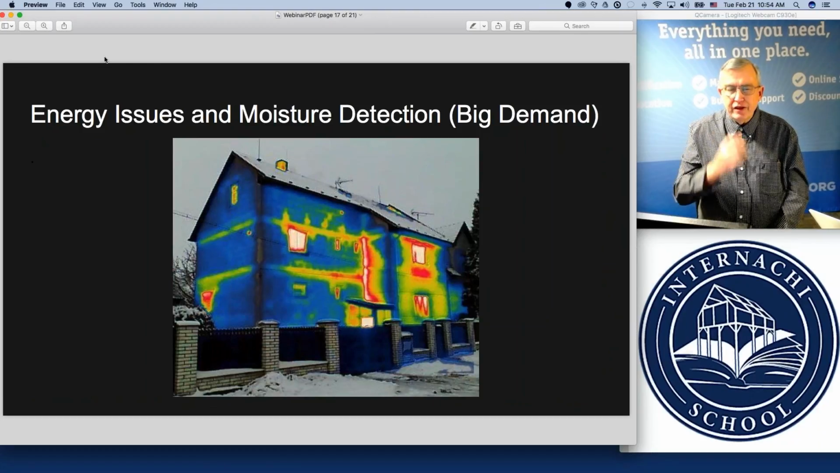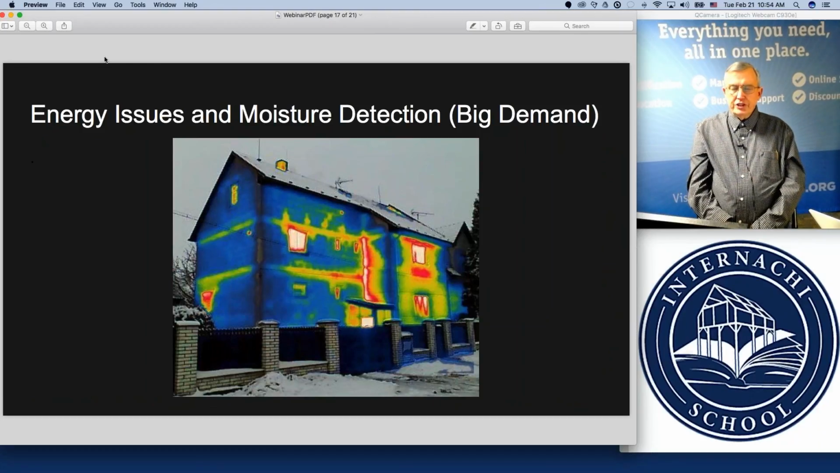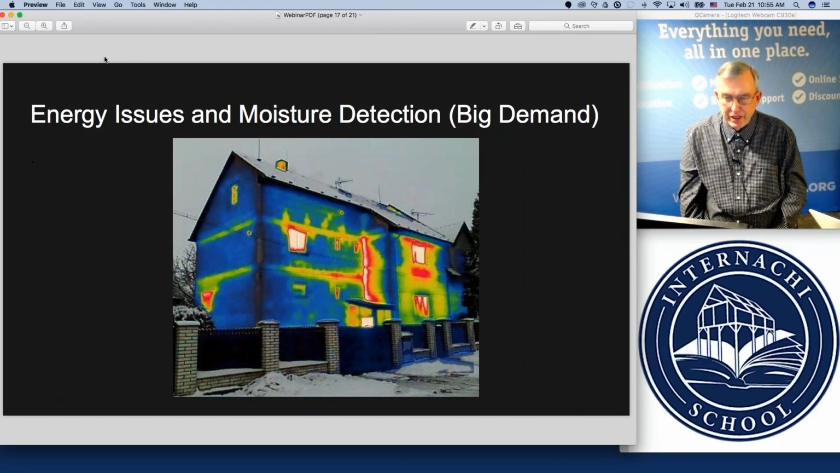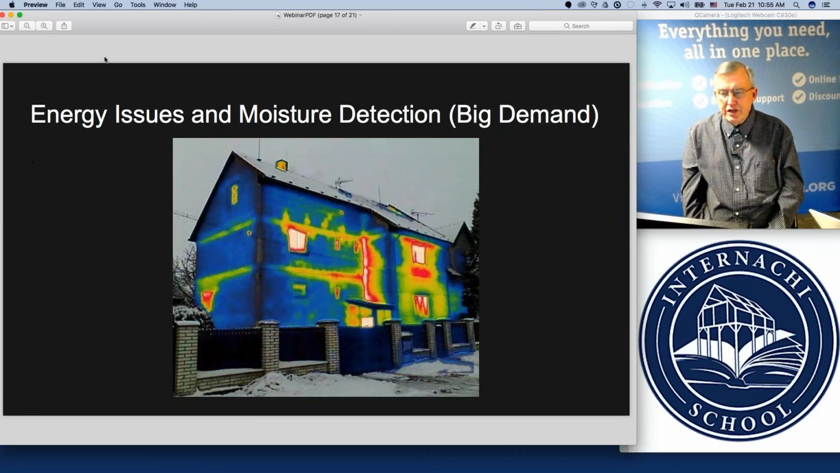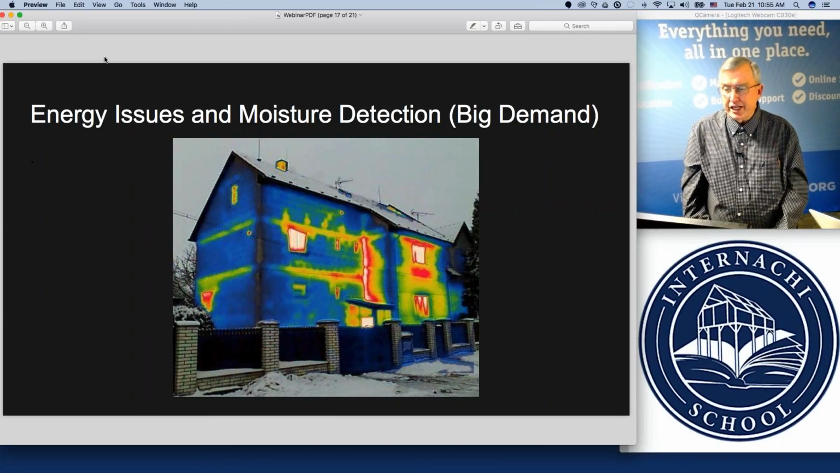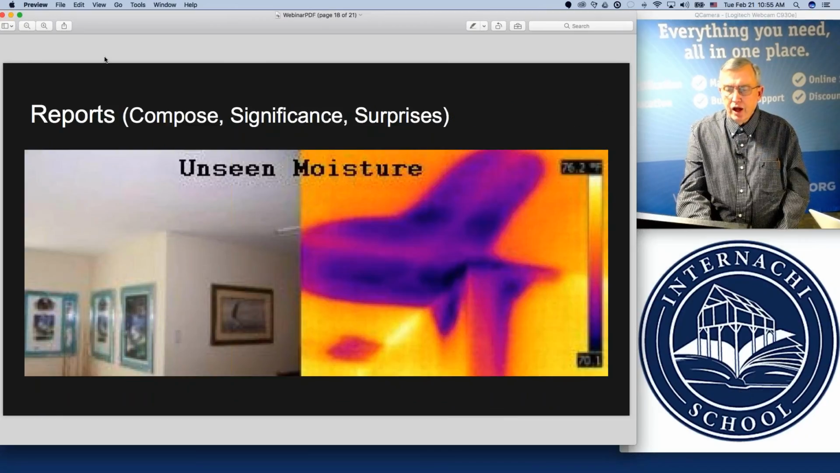Energy evaluations, moisture detection. One of the biggest demands in thermal imaging is an increasing demand by clientele for energy evaluations, and moisture detection is a growing field of demography. So be aware of that as you develop your plans of getting into more thermal imaging. Let's go to the next picture.